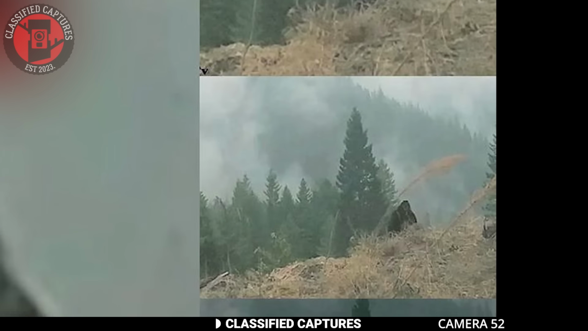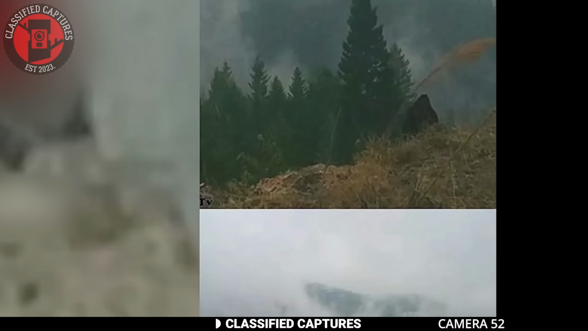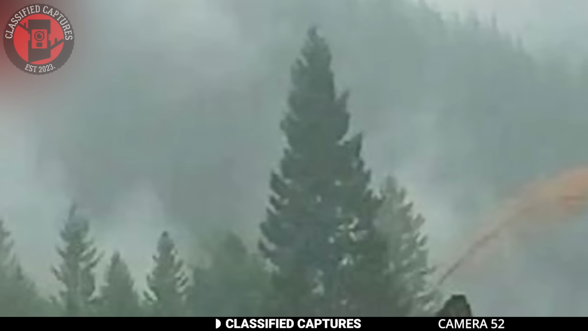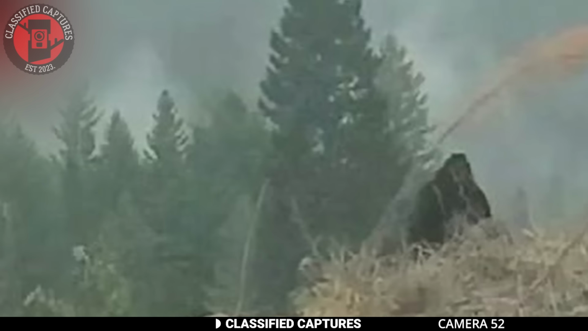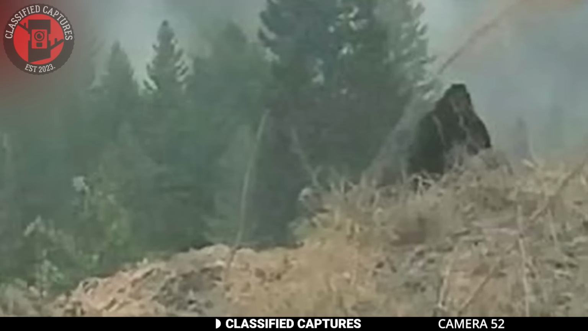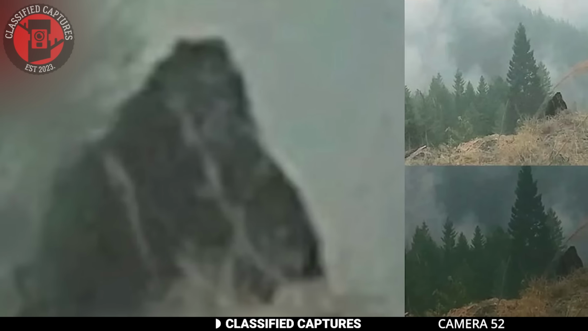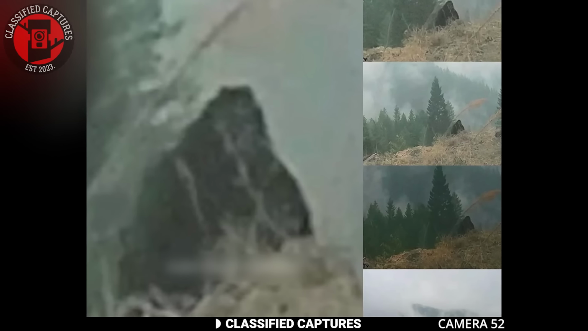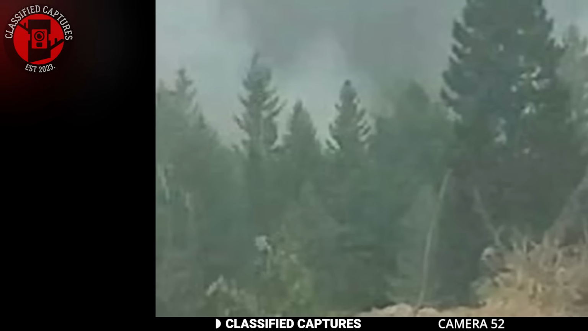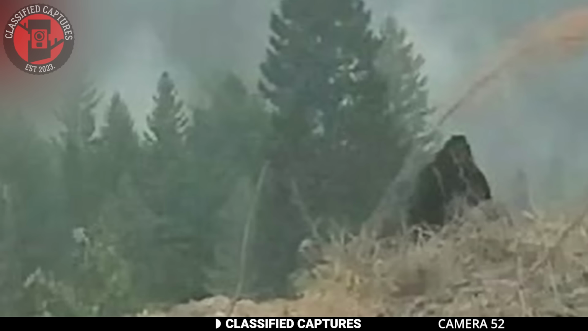Imagine you're hiking through the remote, towering peaks of Northern California on New Year's Day 2020. The air is crisp, the sky expansive, and the isolation of the trail is almost palpable. Then, out of the corner of your eye, you catch sight of something strange. A tall, dark figure looming just over the ridgeline. That's exactly what happened to the lady who captured and shared this image online.